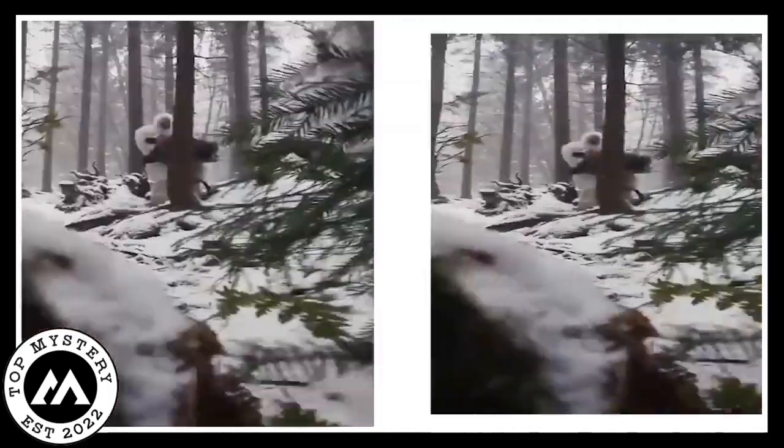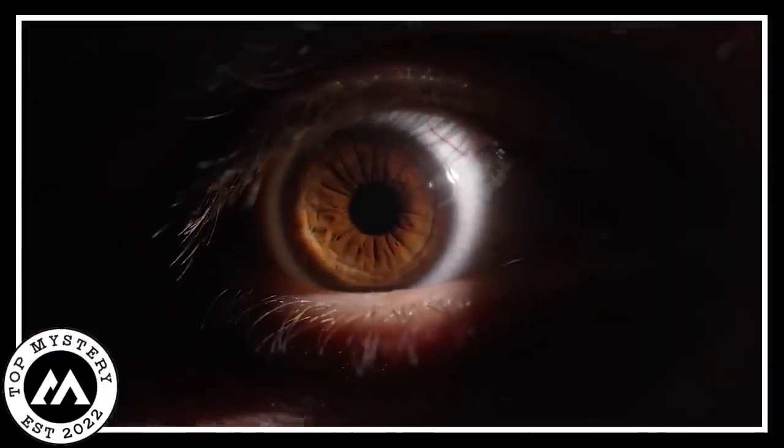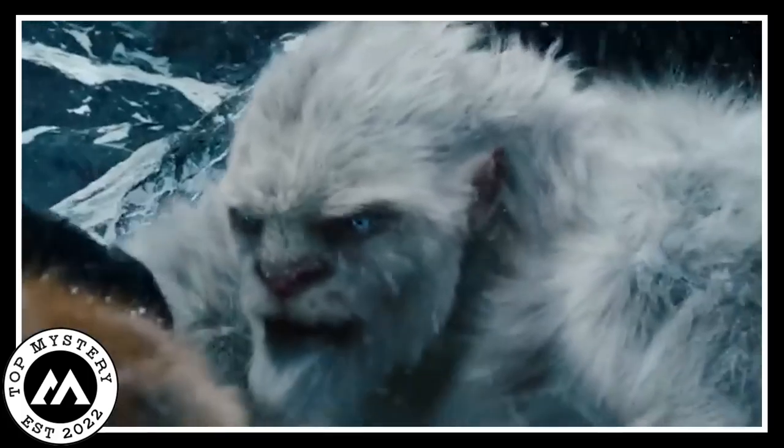Another explorer, probably thinking, let's check out this Yeti action, ended up getting attacked by the beast. The screams on the video? Totally bone-chilling. The camera shakes, darkness all around, and suddenly there's this massive Yeti in plain sight. It's like a real-life monster movie.